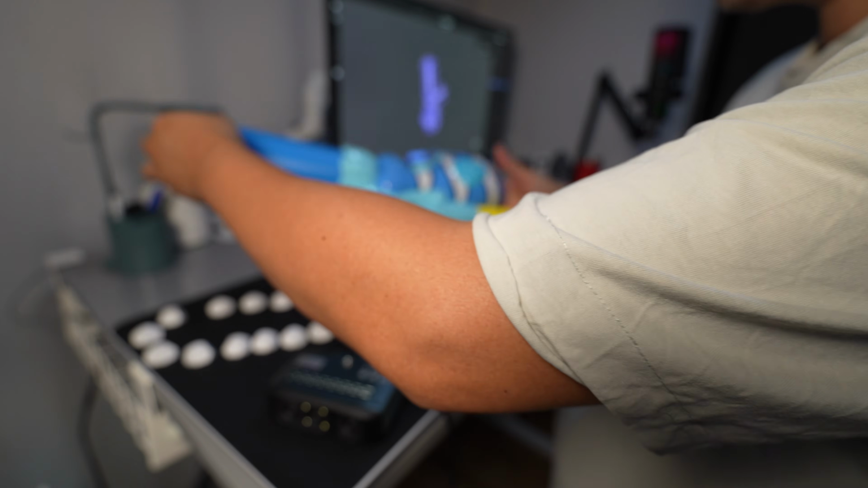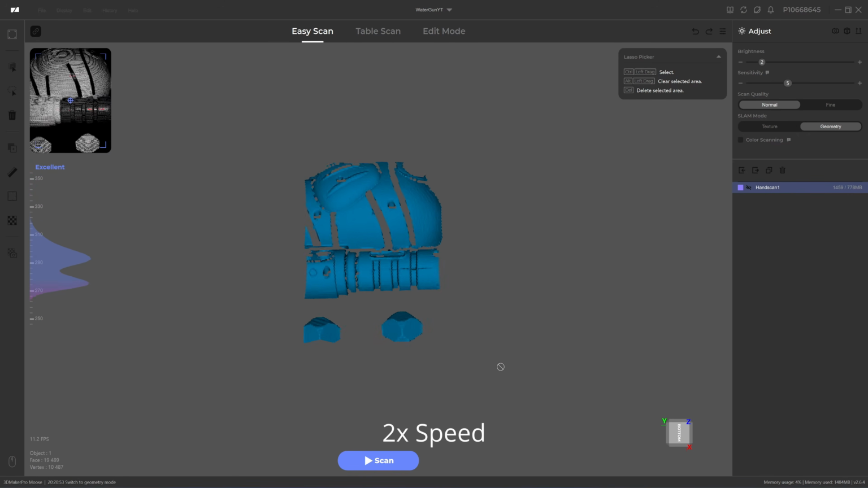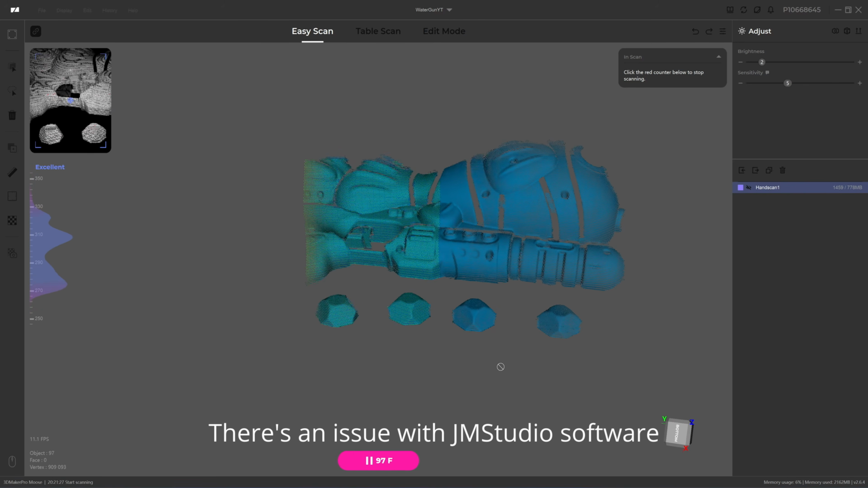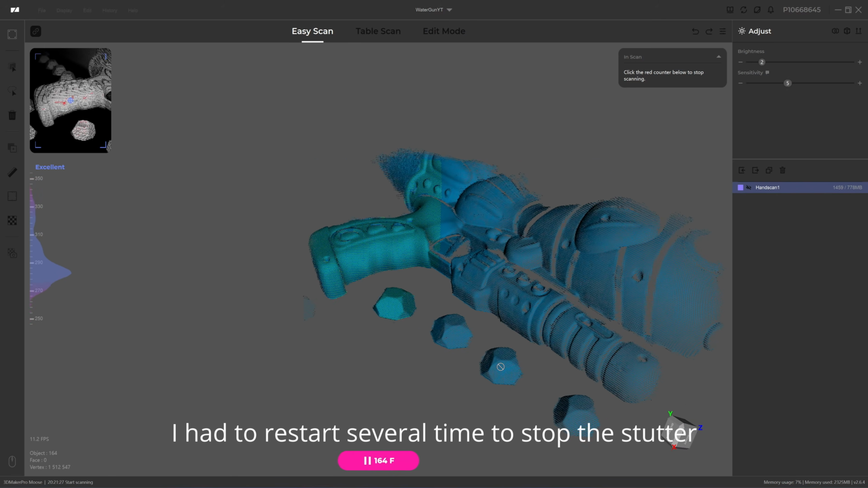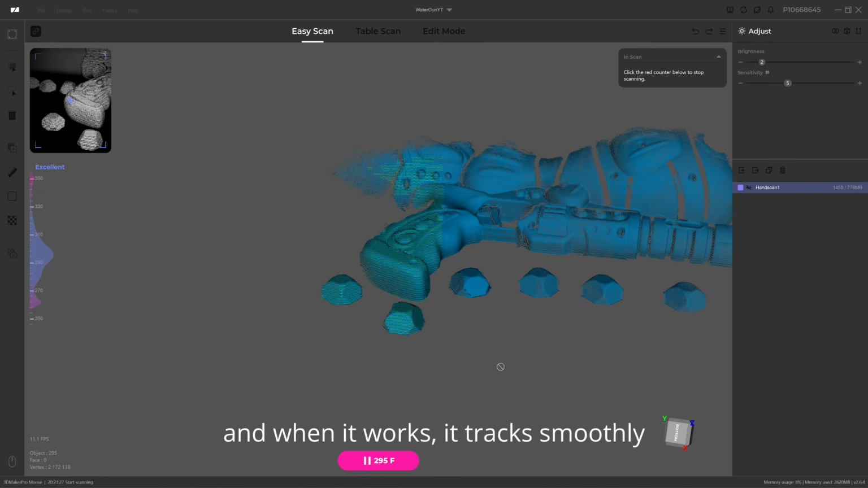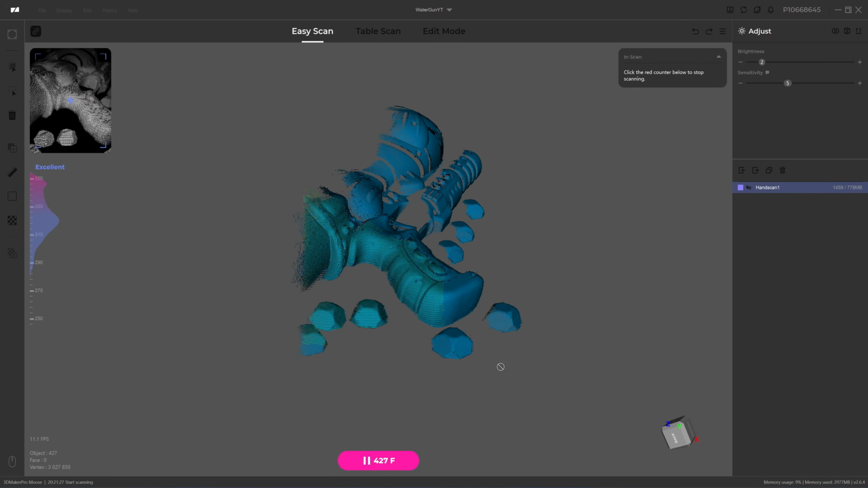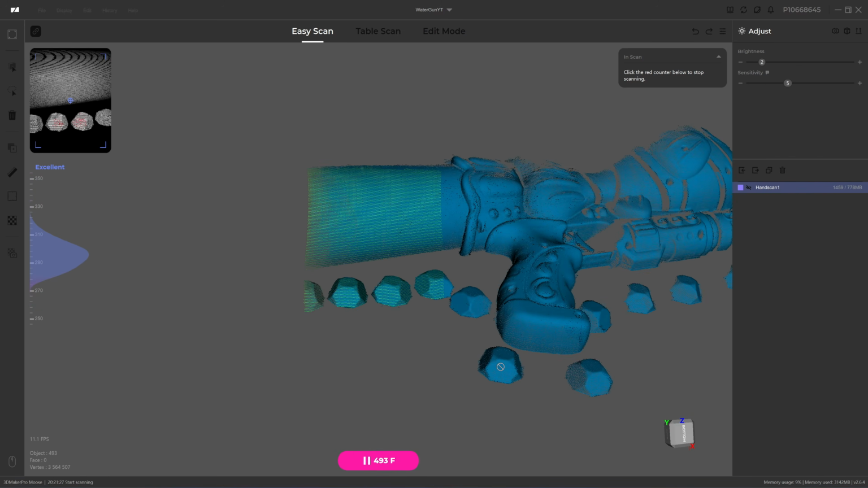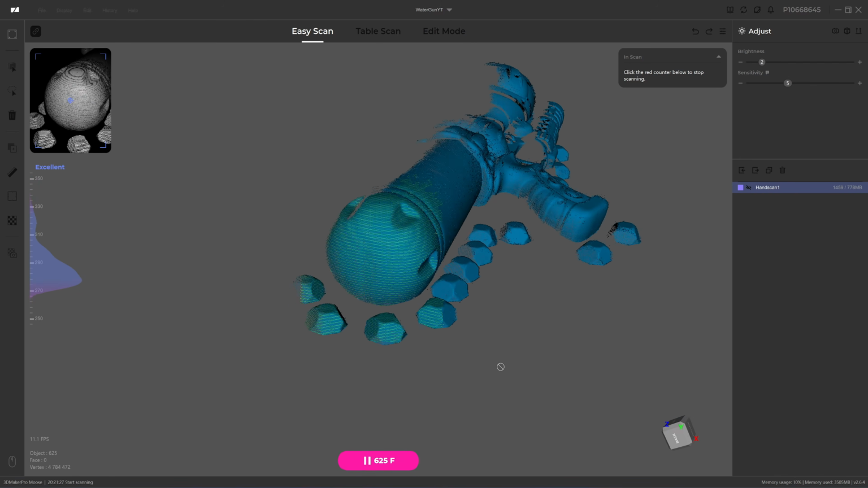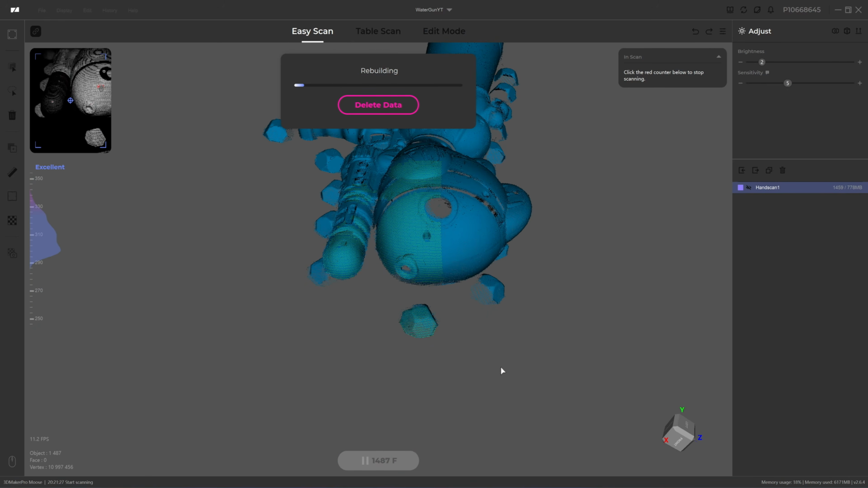Okay, it's done. Okay, next, second scan. Okay, it's done for the Mouse.